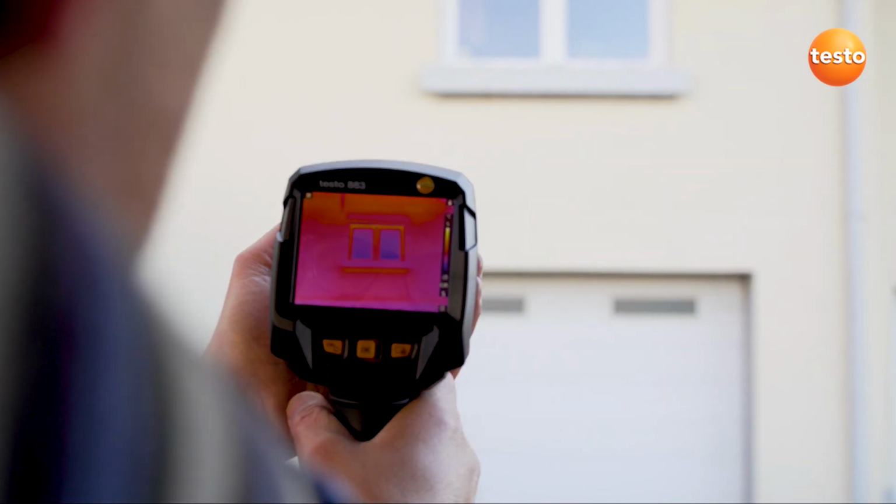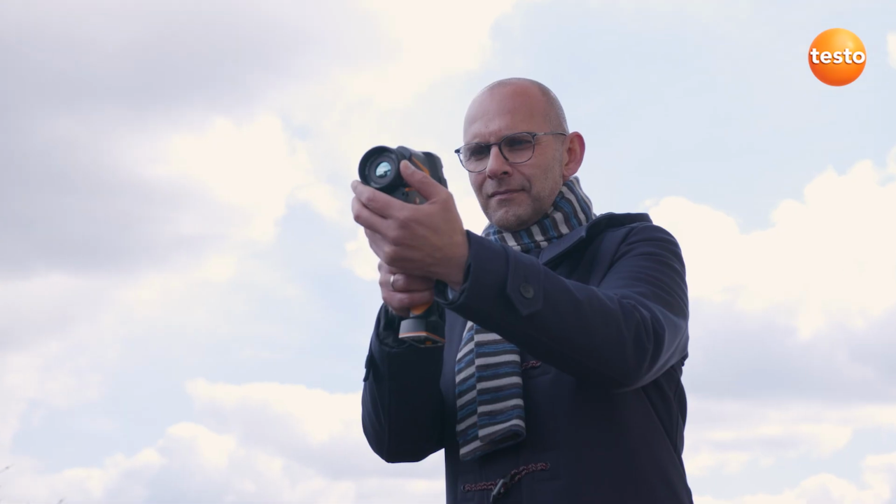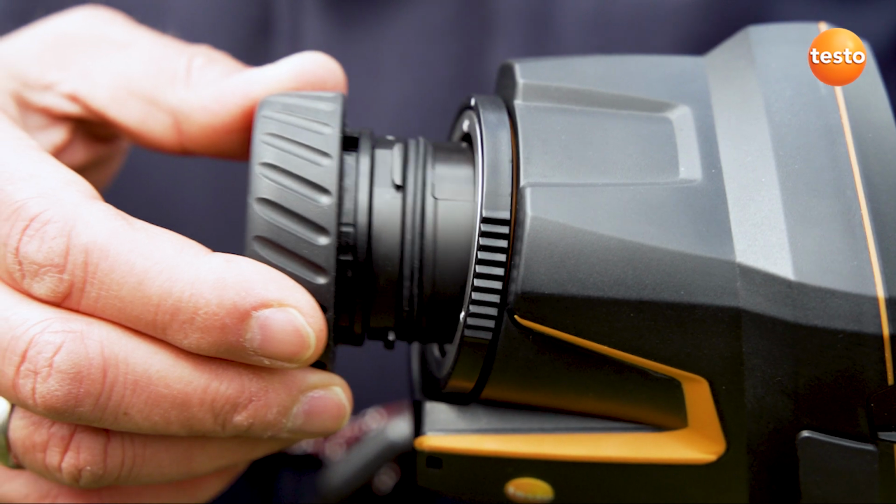In addition to this, the sensor resolution is crucial. It describes how many pixels can be presented in the thermal image. The Testo 883 has a thermal resolution of 320 by 240 pixels. With Testo super resolution technology, this even increases to 640 by 480 pixels. The imager's manual focus ensures that a thermal image is always in sharp focus and that you don't miss any anomalies. And for more distant objects, simply switch to the telephoto lens.